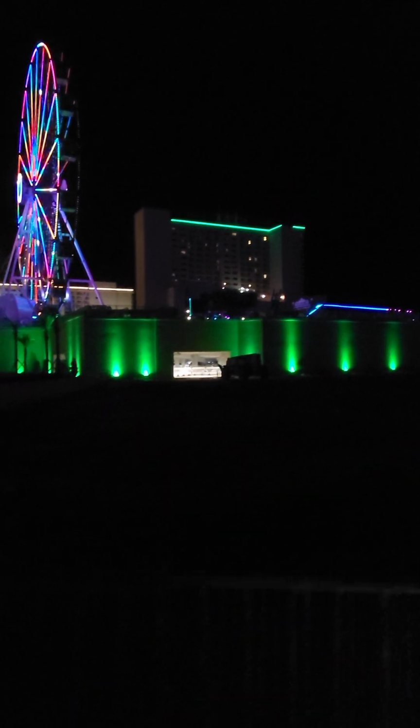Once again, this is the backside of Margaritaville. A lot of it's still under construction because they're, like I said, building up this amusement park. I don't know if it's going to be a park or what. But there's supposed to be roller coaster rides, Ferris wheel, of course, a bunch of other cool stuff. But I'm on the boardwalk now.